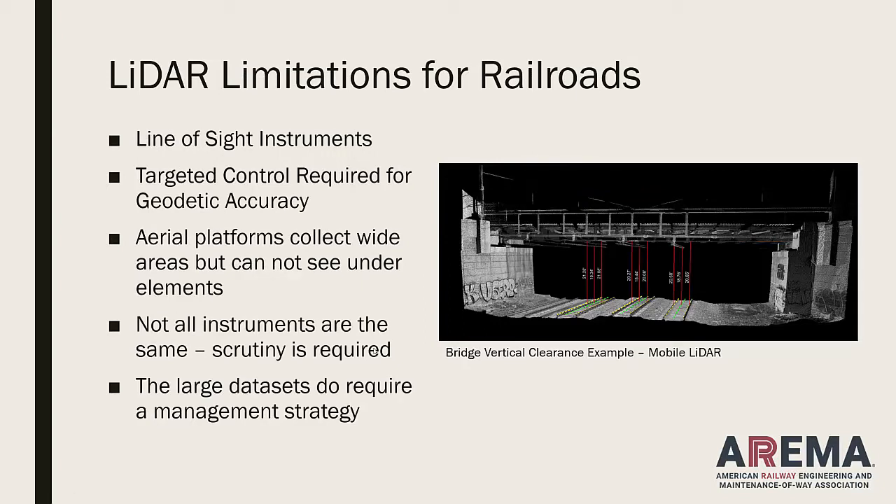So some of the limitations for LiDAR, obviously it's a line of sight instrument. So you can't see through things. So we talked about that. If you're flying an airborne sensor, it doesn't see under bridges, it won't see under a canopy. So you have to think about what you're trying to pick up when you place the sensor either in an aircraft or on a terrestrial vehicle.